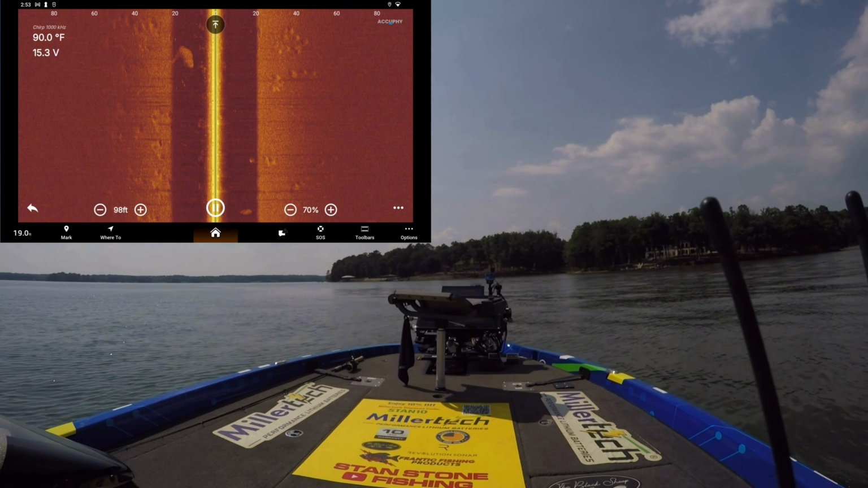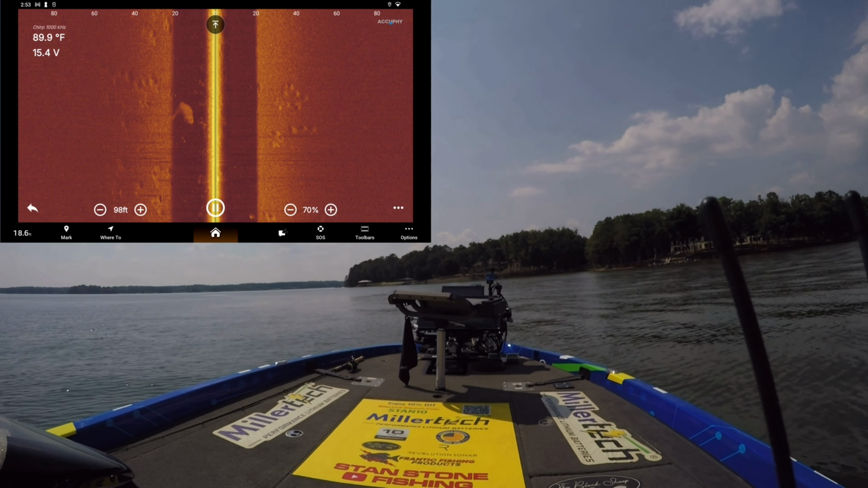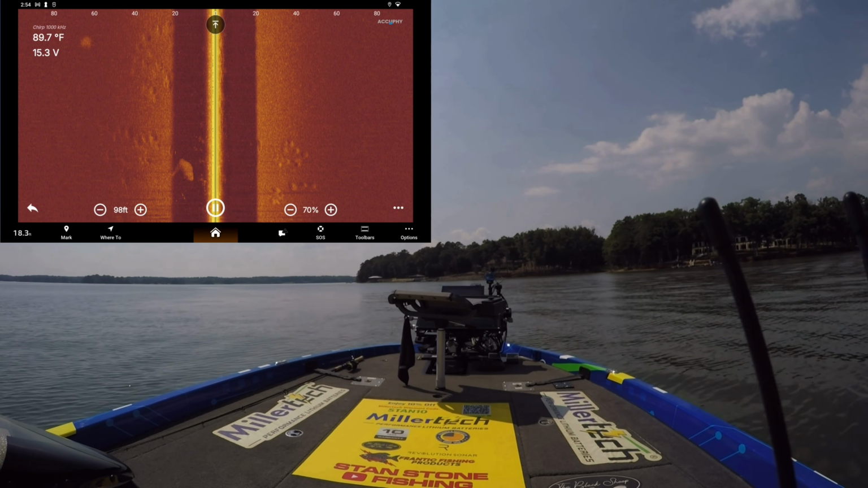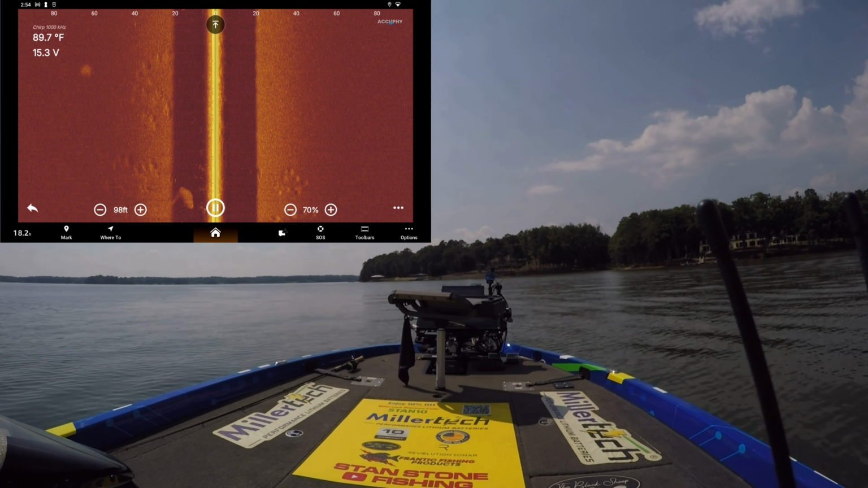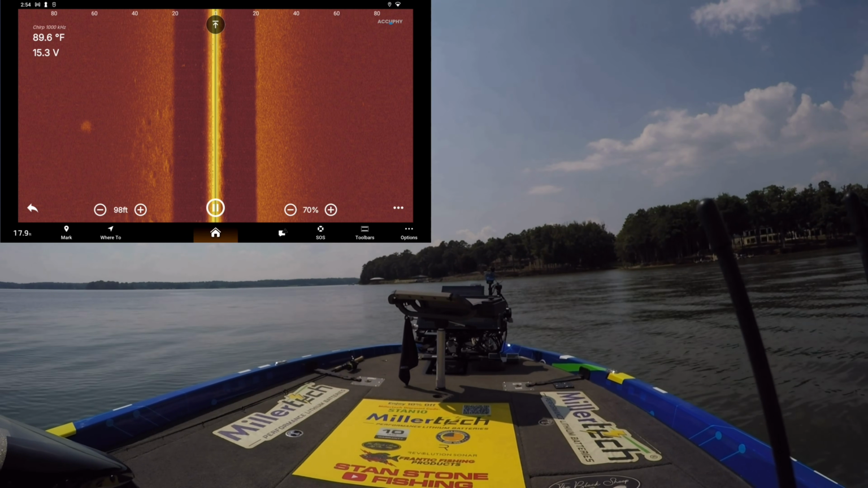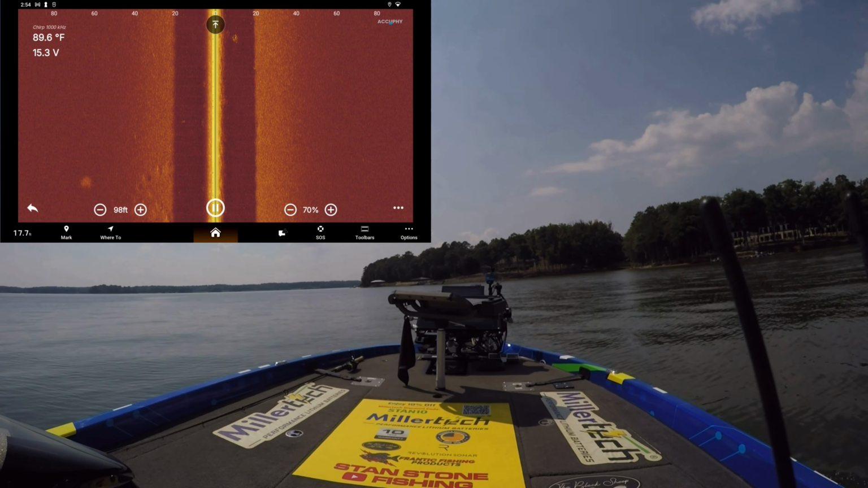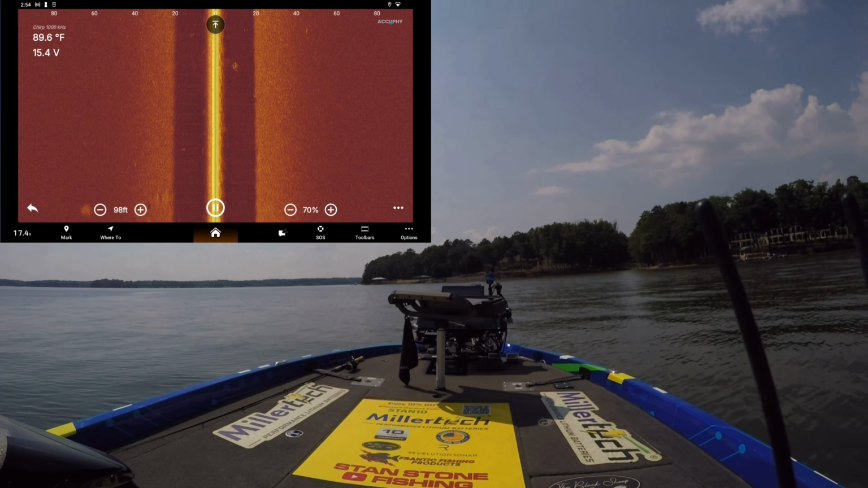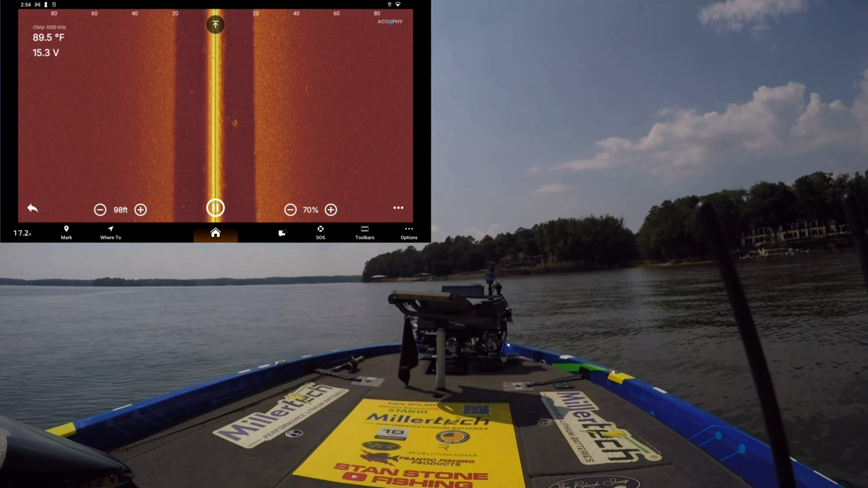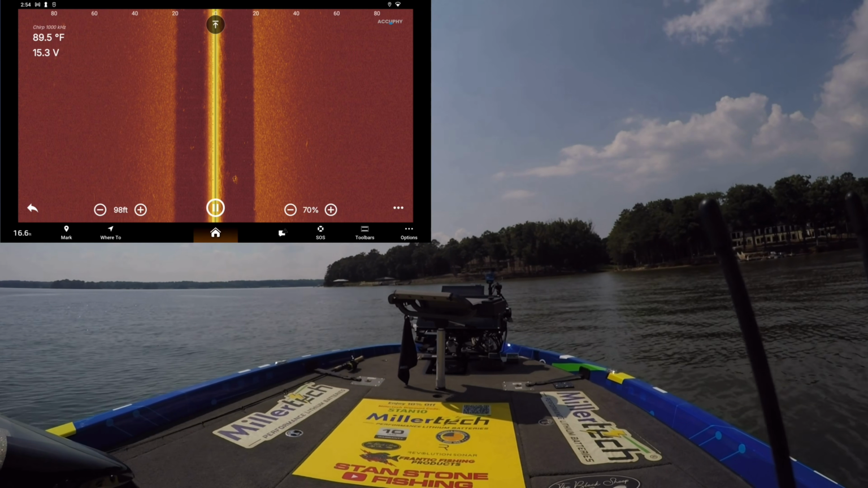All right, guys, we are going to try out this Ping Bing. Right now we are just trolling out here at about 3 miles an hour. I've got it set out about 98 feet. And I want to see what the new 2.0 update looked like on the Ping Bing, which is a side scan. It'll do side, down. We're going to go over that brush pile that we were fishing and see if we can find it on the side scan.